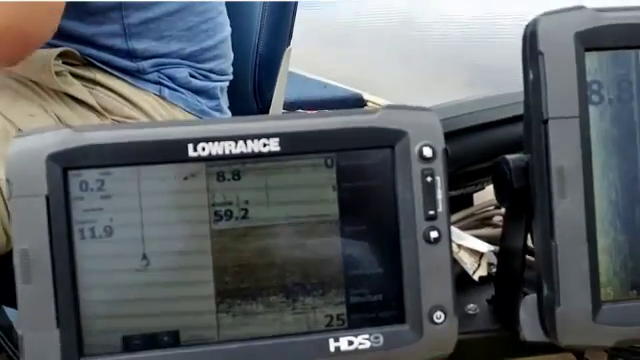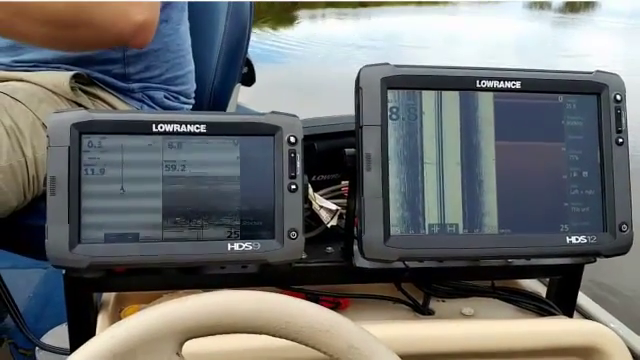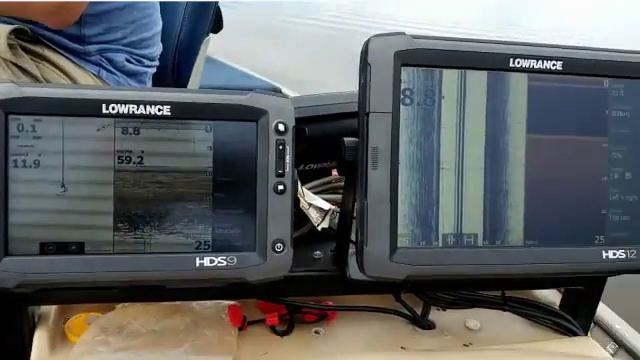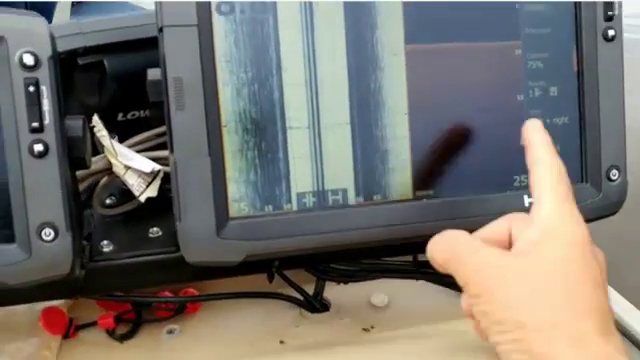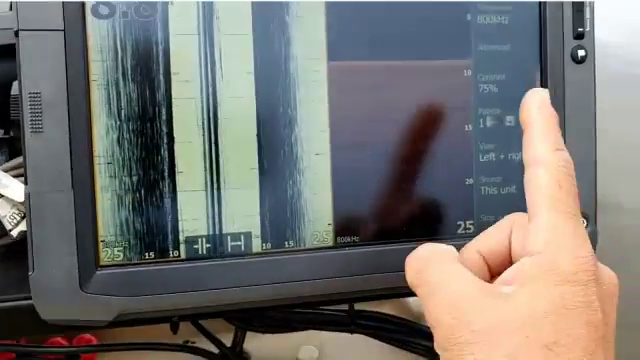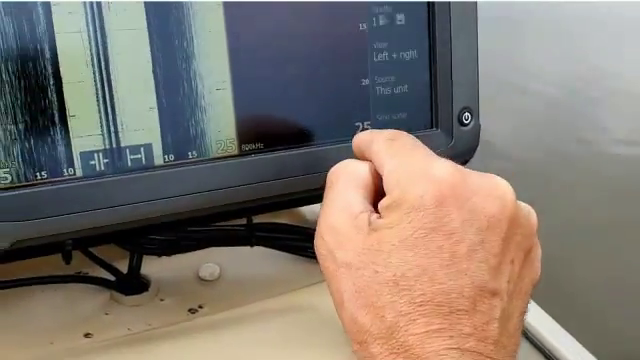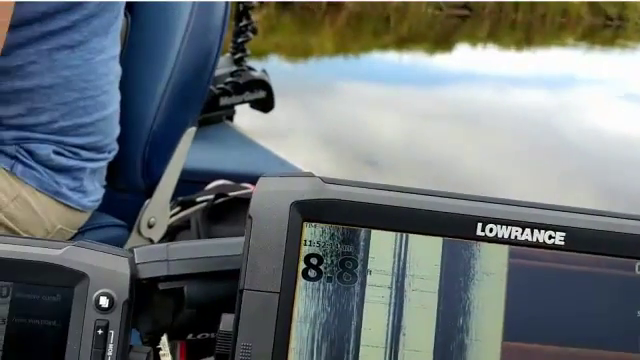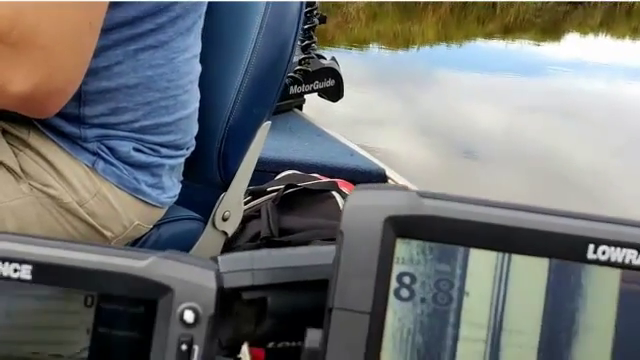Okay, I'm not sure if I got this set right, but we'll give it a try. I don't know how clear this will come in. But this is a 12, and you can see I have it set at down scan and side scan. I have the range set at 25 feet, and the source, because I have the LS2 transducer connected to this unit, you have to select the source, and I have the source from this unit.